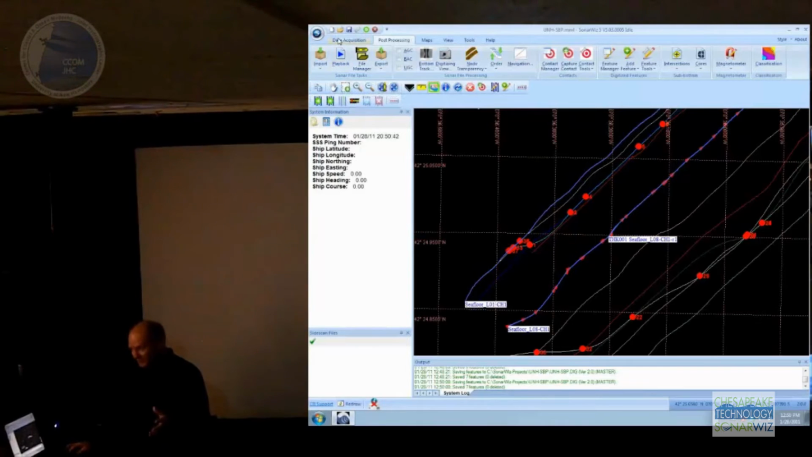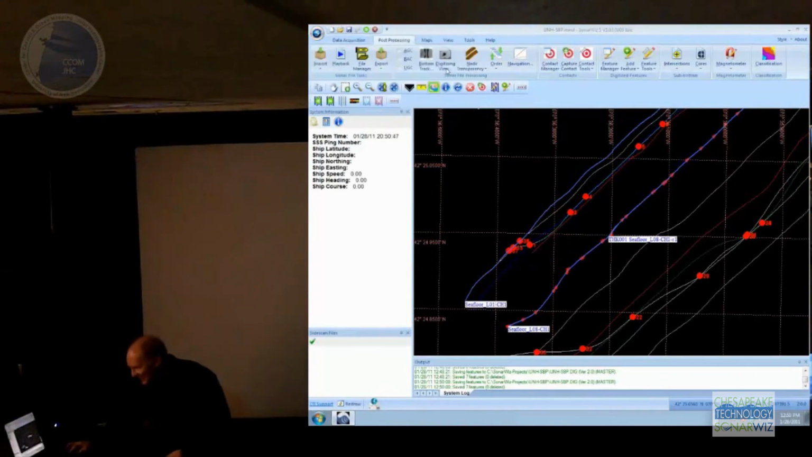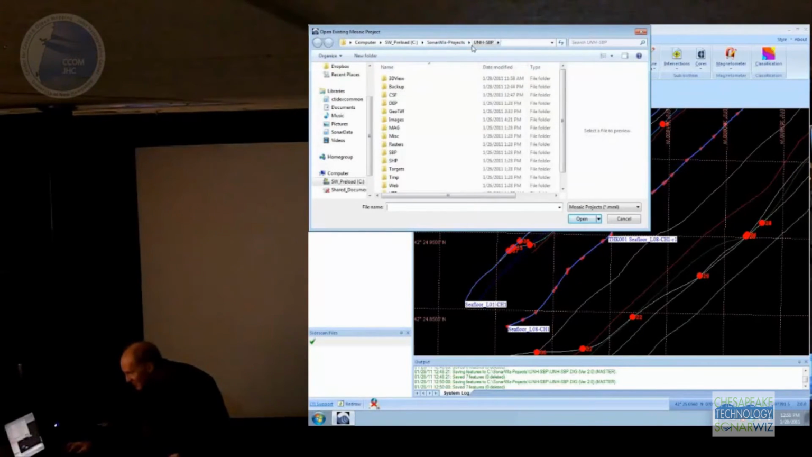Okay, now I'm going to jump to Magnetometer because I got like 1 minute. Okay, so Magnetometer, I got a project in here for that.